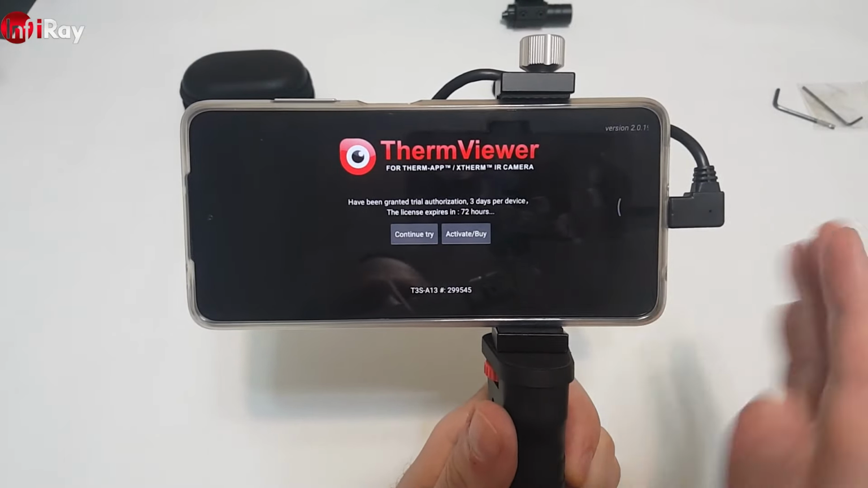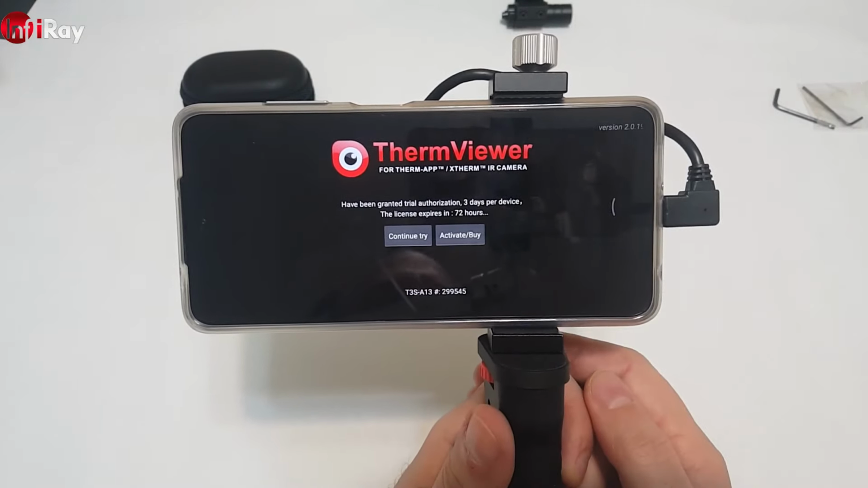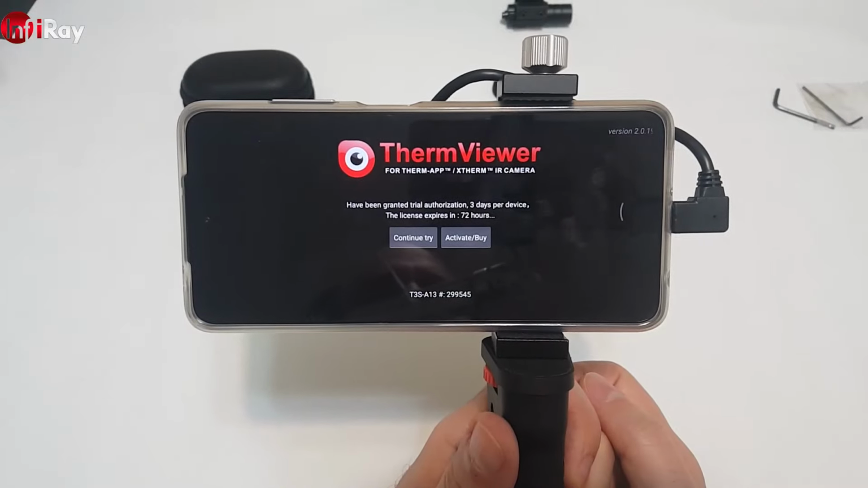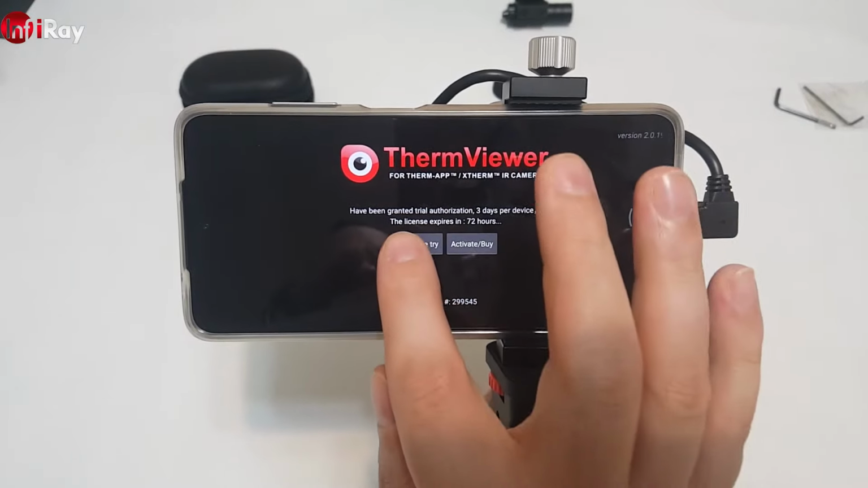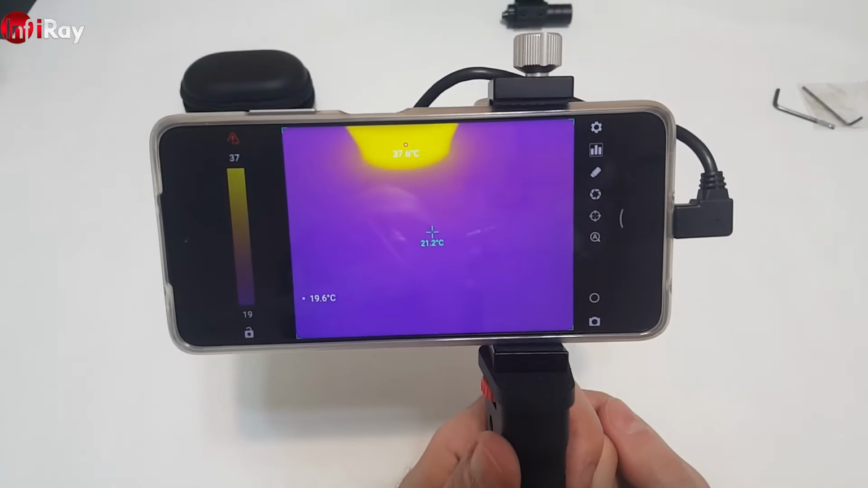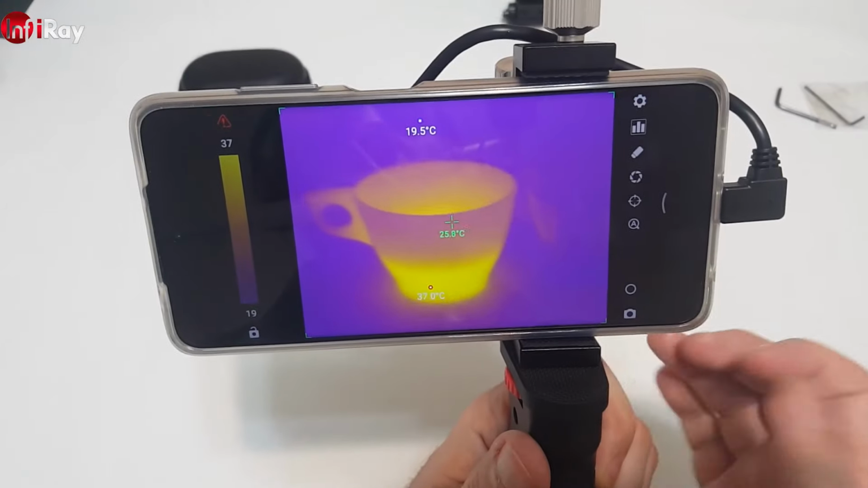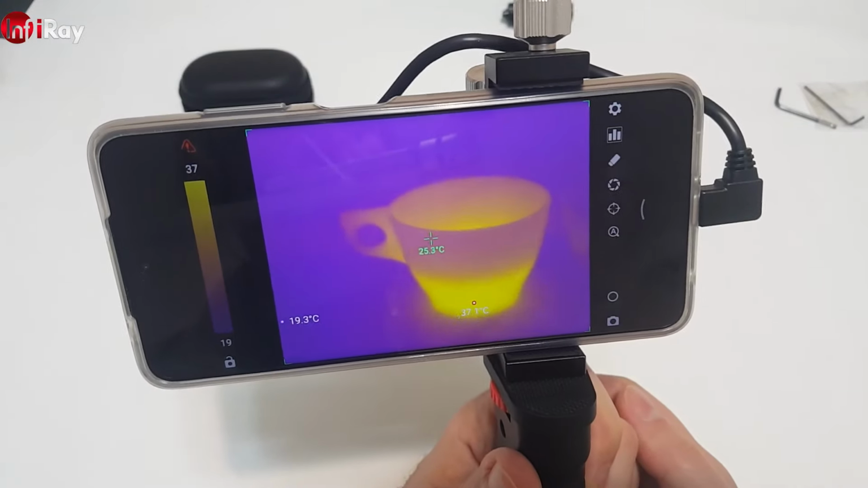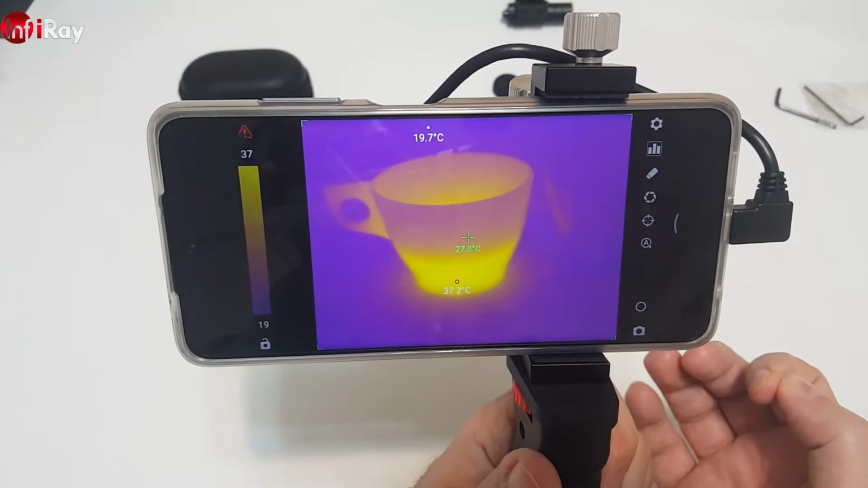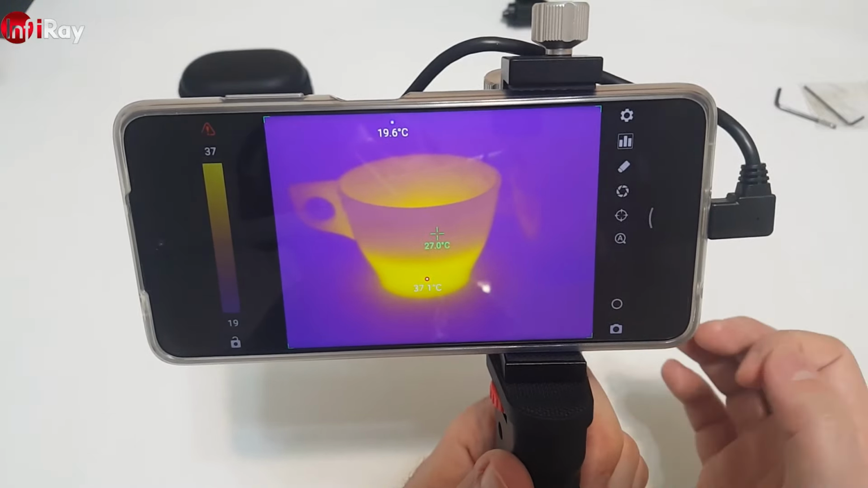I'm not gonna give too much explanation about it. This is a software that you can buy for $30, the full version. I'm just gonna use the trial period for demonstration purposes. The only problem with this software is that the image is not so nice as the Xtherm, but it has much more functions.